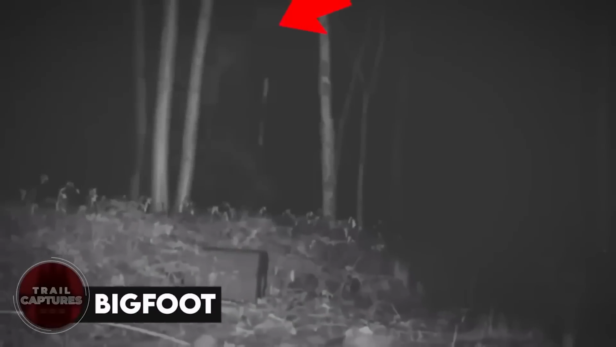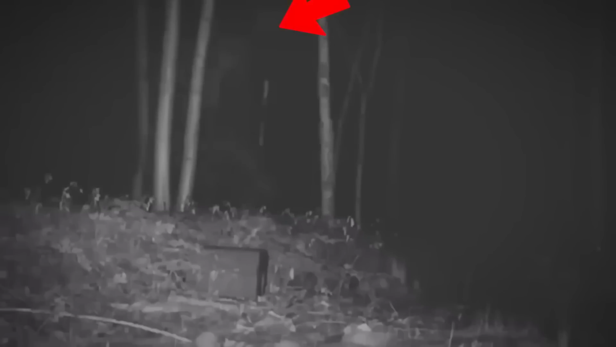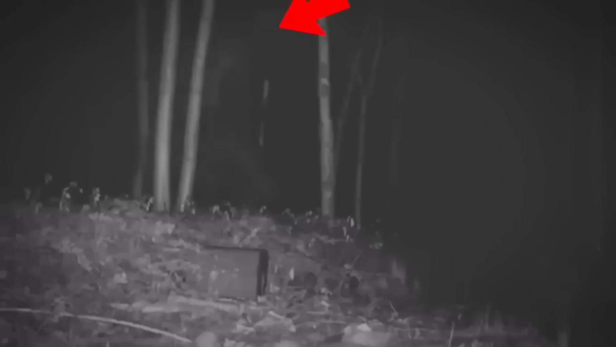Bigfoot. You must be thinking it's too dark and too blurry to actually determine that's a Bigfoot going about in the woods, but the size of the creature and what we can make out from the darkness, I don't see any chance of it being some other animal other than Bigfoot. I mean, we can see it walking on 2 feet and it being all dark and hairy, and its size as compared to the trees is pretty huge. Ask me and I'd say it's a Bigfoot for sure.